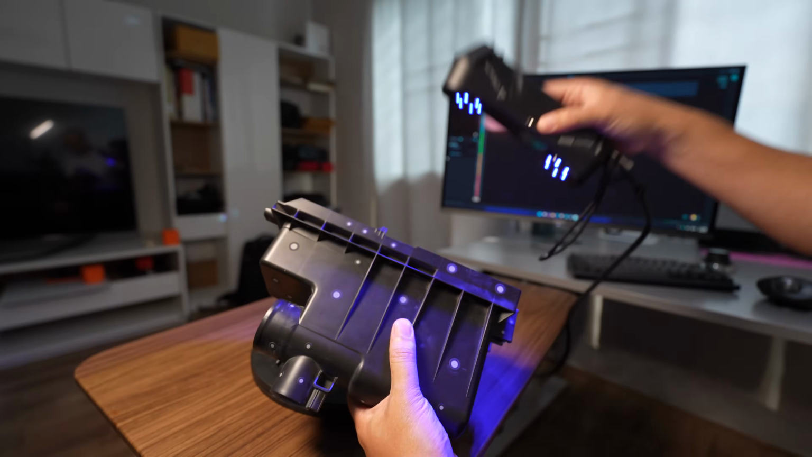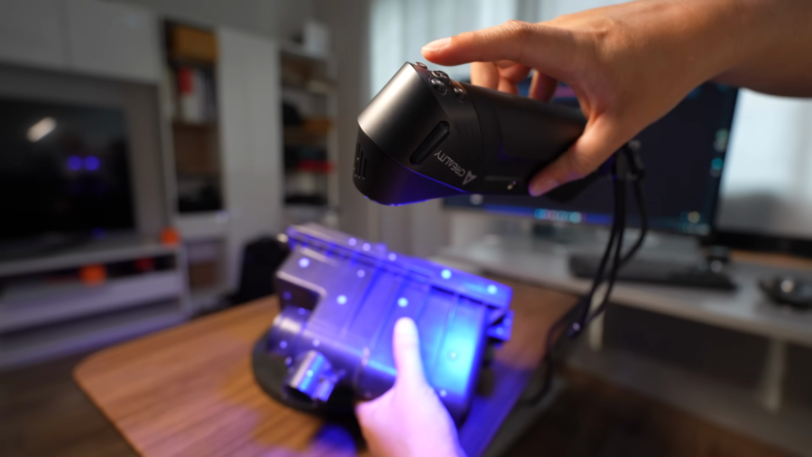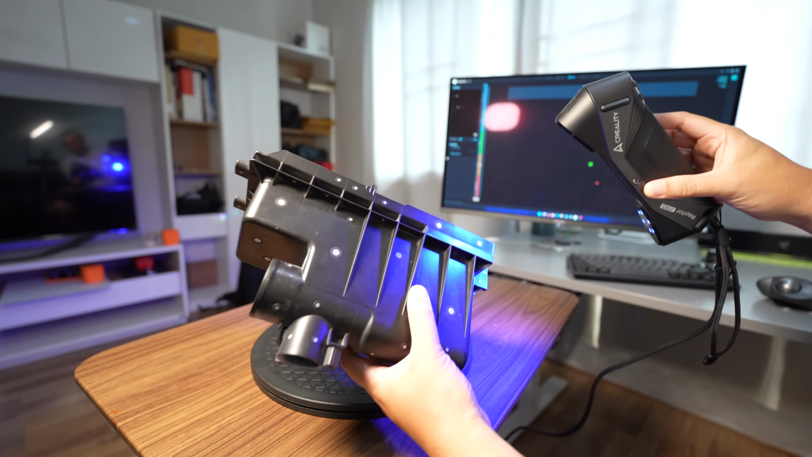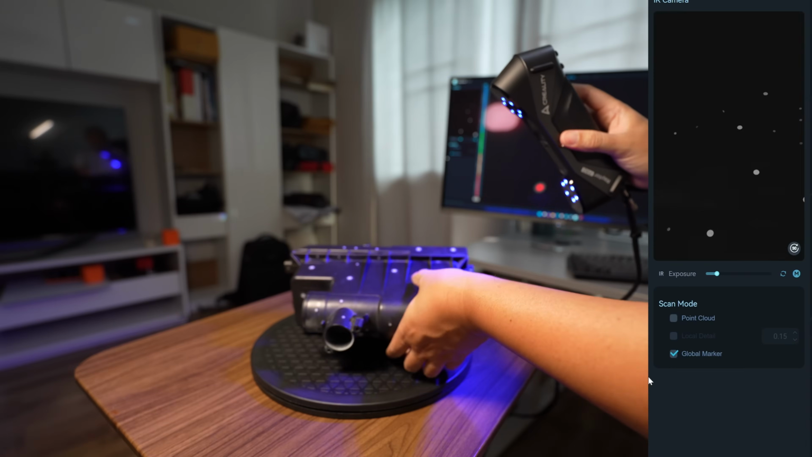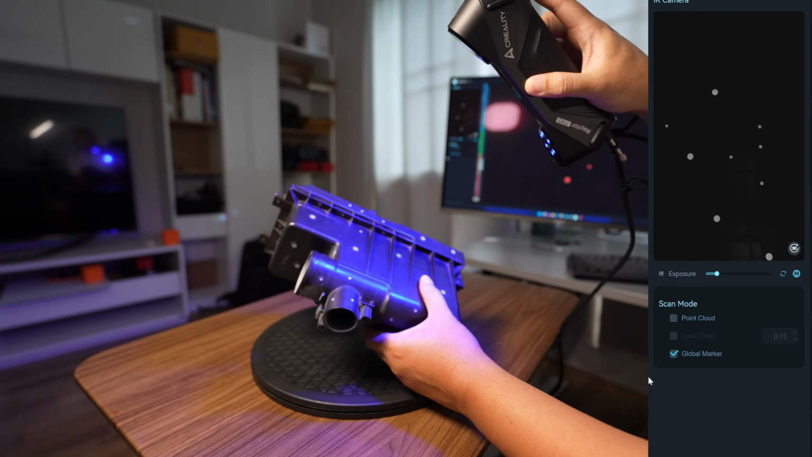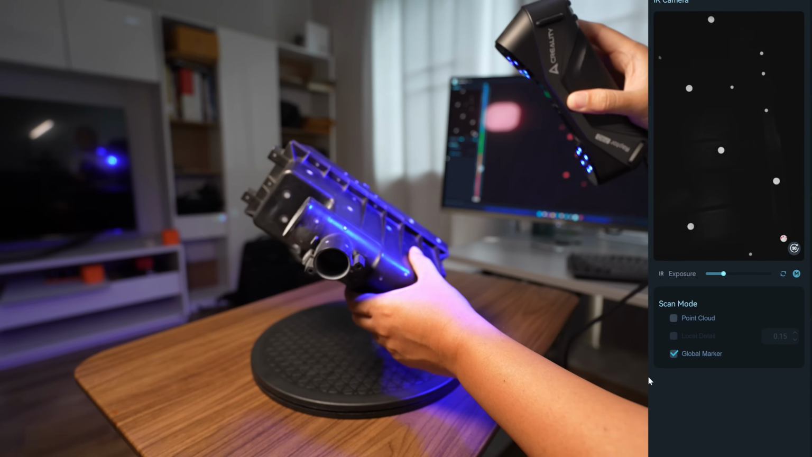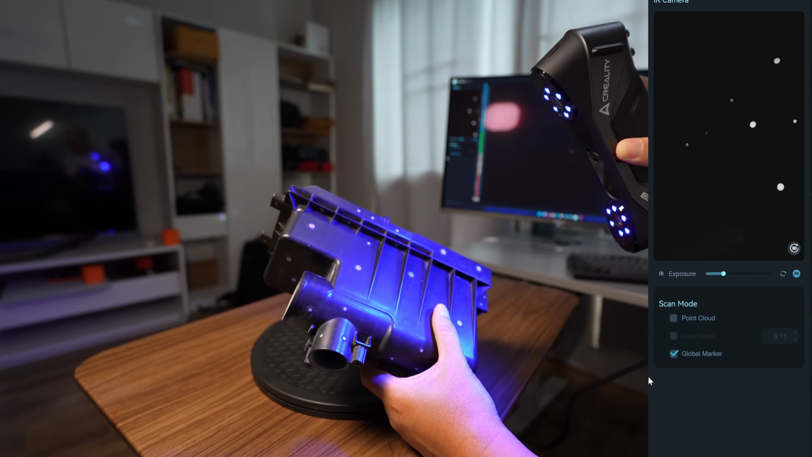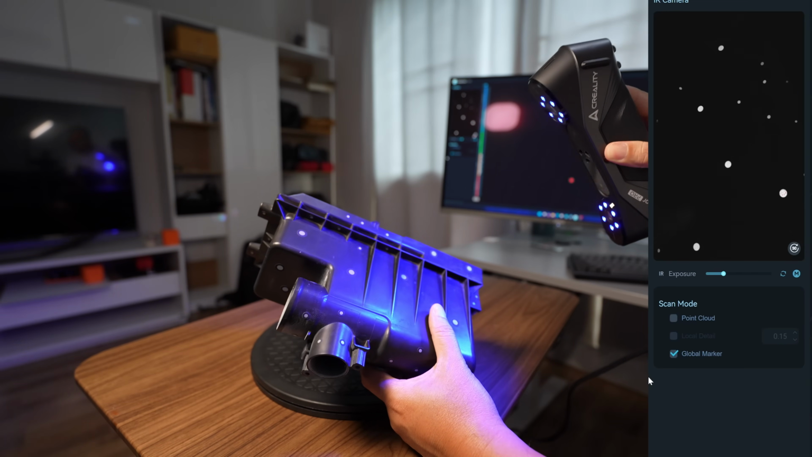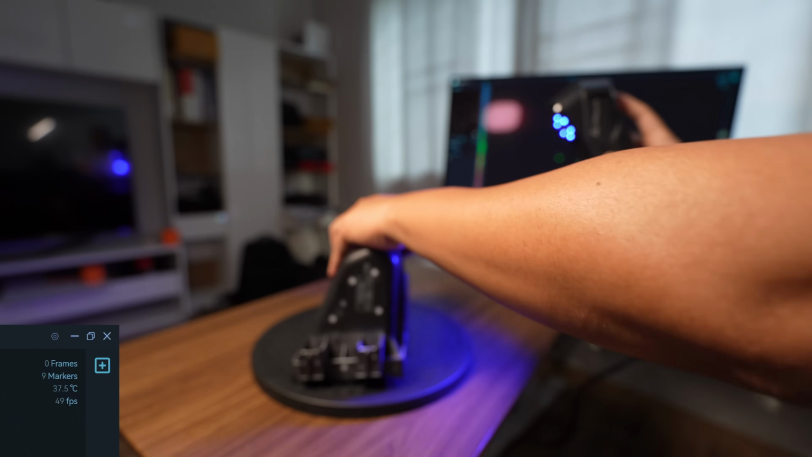When you use global marker, you see there's an exposure adjustment button here. This button will adjust the exposure of the infrared camera, which will detect the marker. See here, it's quite dim. I'm going to increase the brightness just a bit. Now it's brighter. Okay, it's bright enough. If you are scanning outdoors, we probably need to turn down the exposure for the marker. Okay, I start scanning.